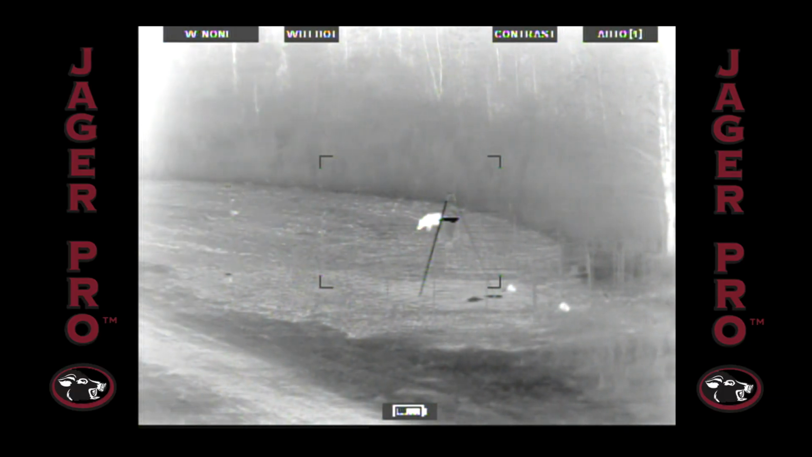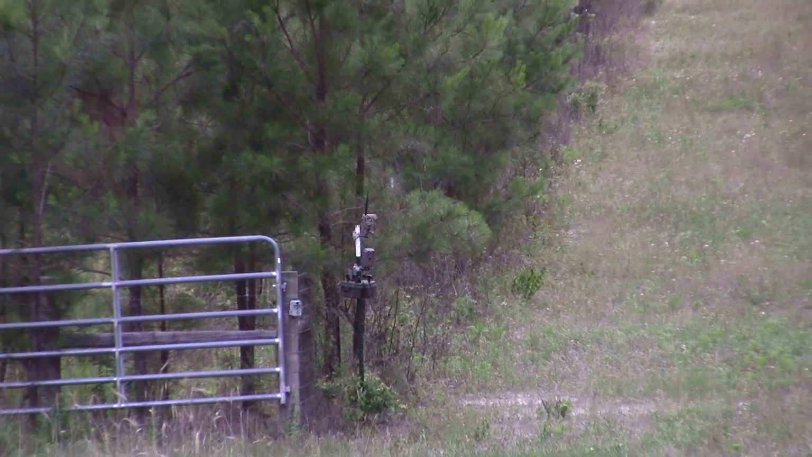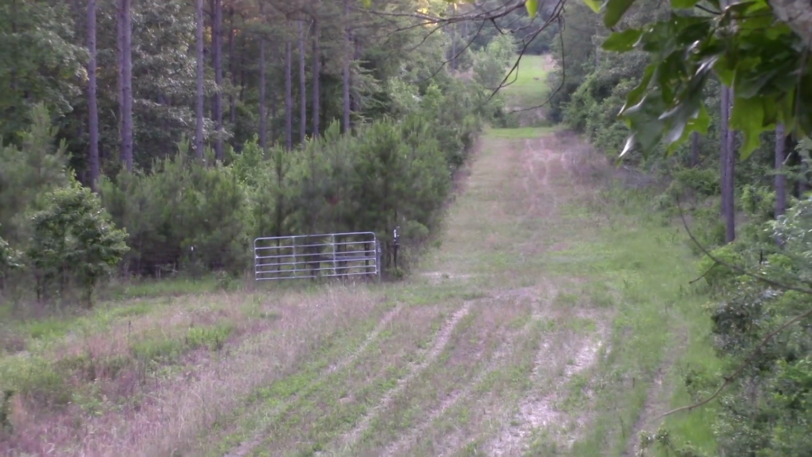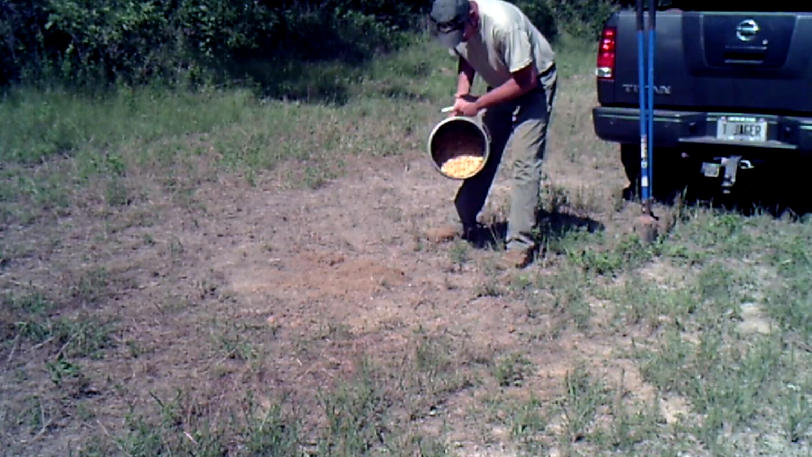Let's demonstrate the performance measures required to target an adult boar avoiding a nearby trap site. I choose a strategic location where this woven wire fence creates an L intersection, which is a natural travel route. Then dig a 12-inch deep hole with a post hole digger and fill it with soured corn.